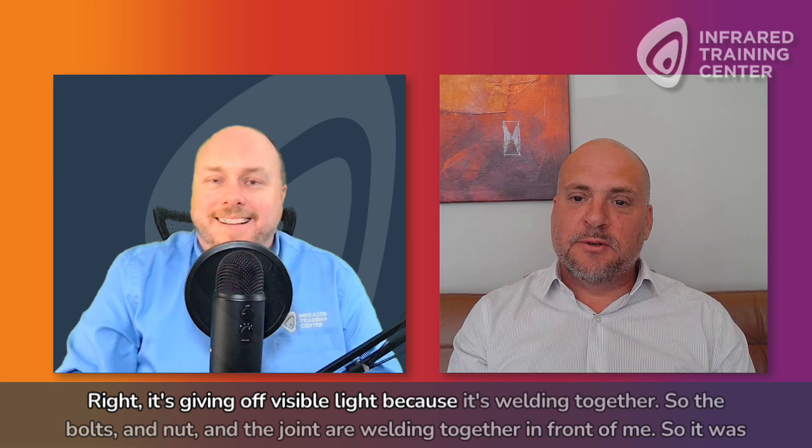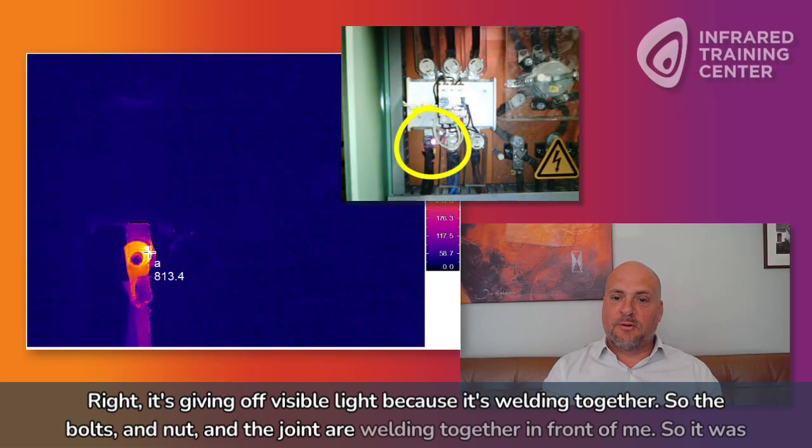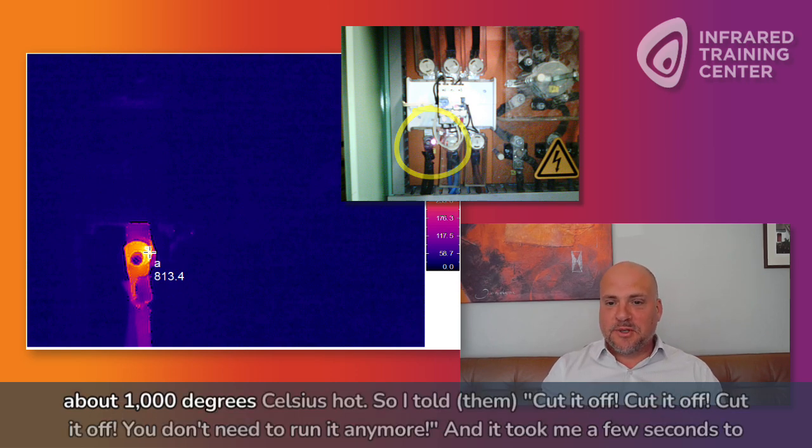Not a laser pointer, right? You said that is actually giving off visible light there. Right, it's giving off visible light because it's welding together. So the bolts and nut and the joint are welding together in front of me. It was about 1,000 degrees Celsius hot. So I told them, cut it off, cut it off, cut it off. You don't need to run it anymore.